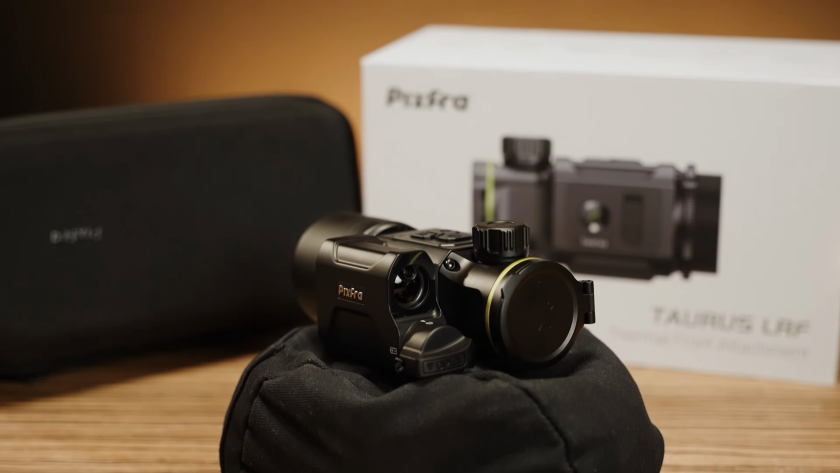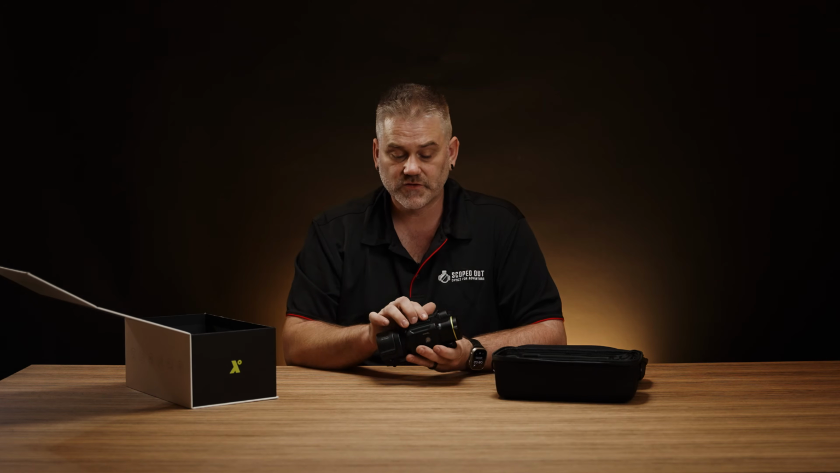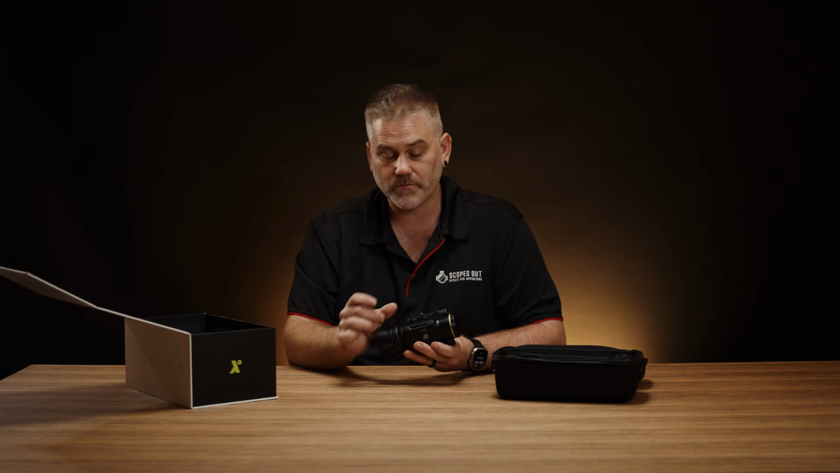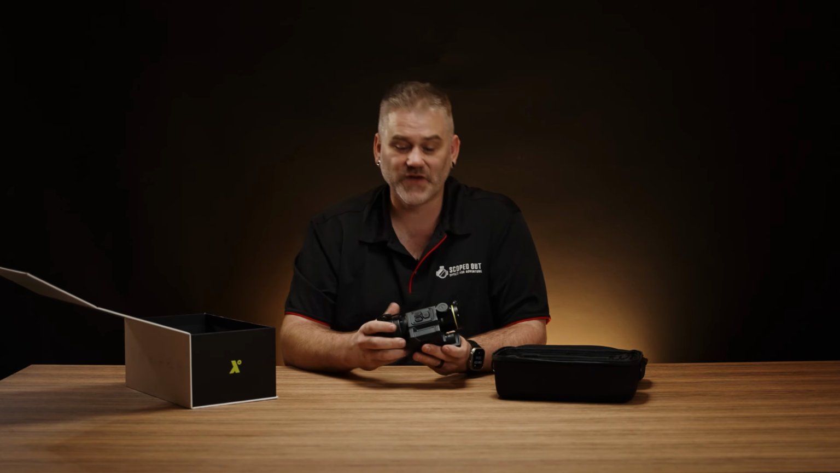Now on the underside, if you don't want to mount it to the front of your scope, you can mount it in front of your scope. It's got a pretty standard adapter here that you can get mounts for to go into a Picatinny rail. If you prefer to mount it like that, that is available to you as well.